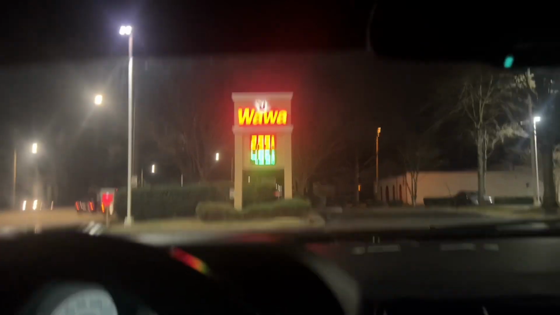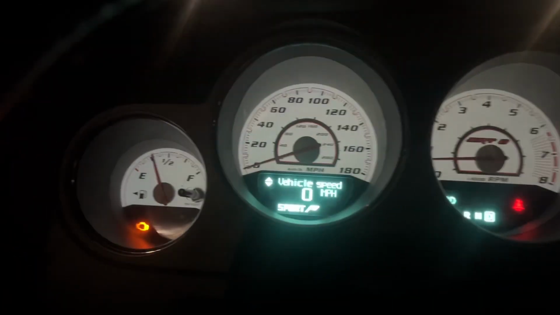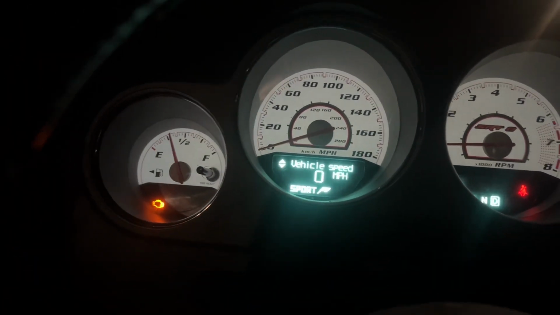Jump hard though. High gas prices. Hell, I missed that light. Little dude pulling off fast. 392. Y'all see what that 15 do for you every time?